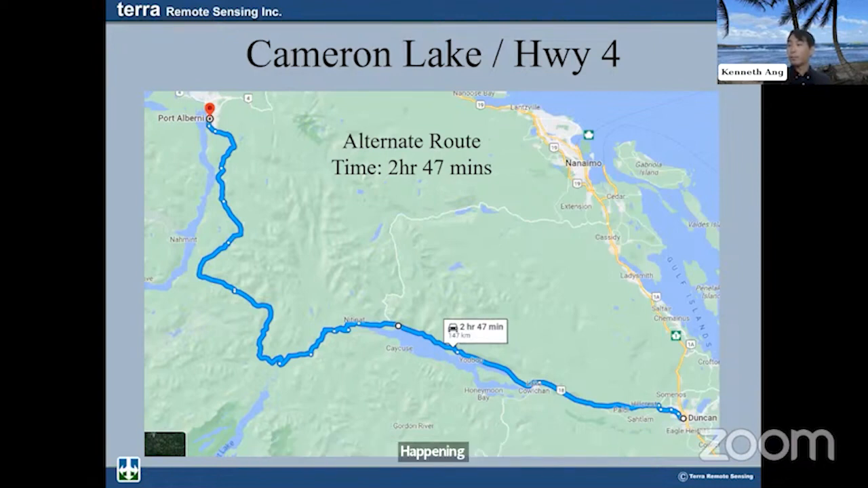The route to Port Alberni was diverted to the southern route here. And you can see it's an hour longer, but this western side from Nitinat to Port Alberni is a gravel road, and there are no services around the area. It's primarily a logging road.